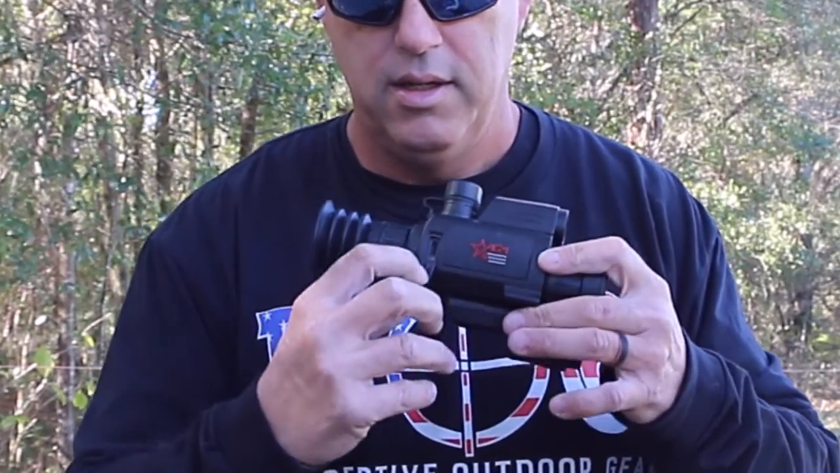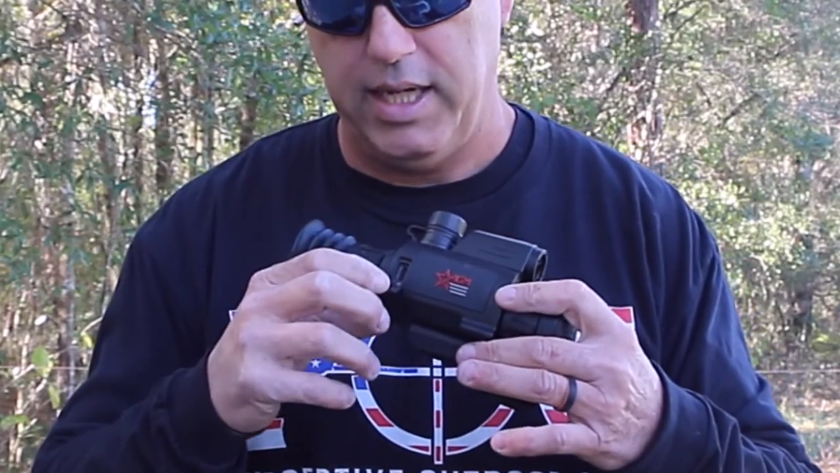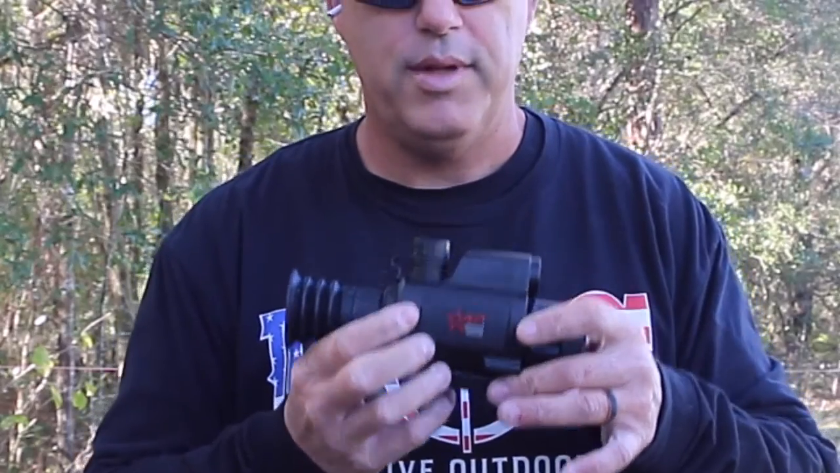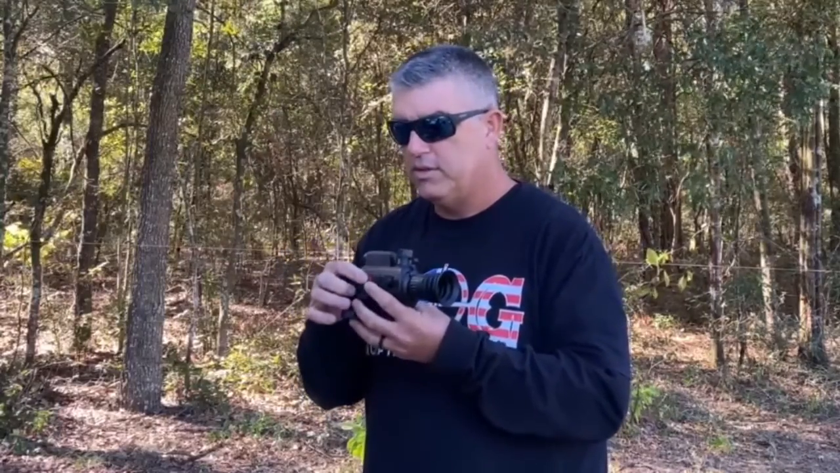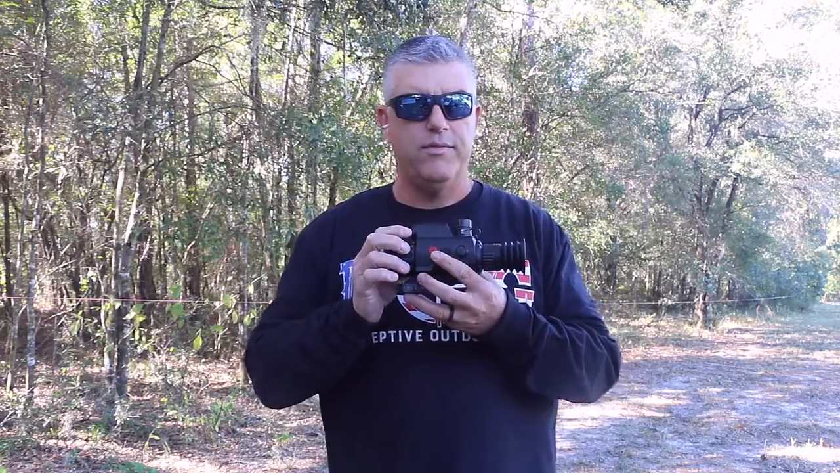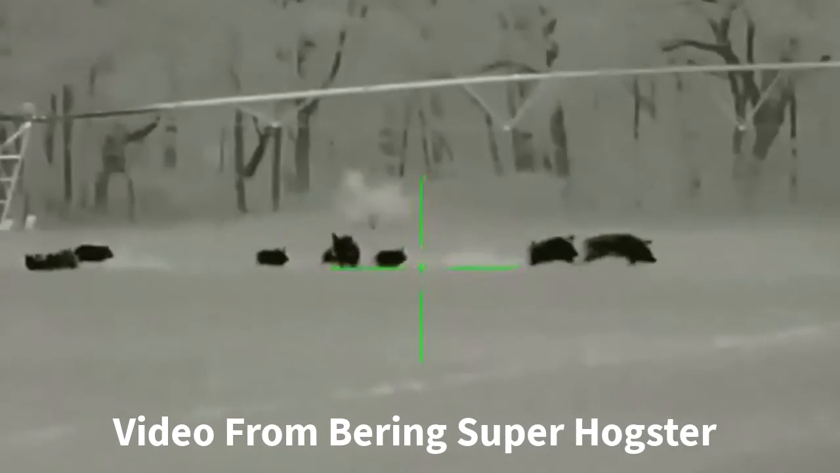It's like the little thing here wasn't really made with the right shape to close properly. So the power button shuts off if you hold it more than 2 seconds. So here's one of the things: when I first got this unit, I had probably one of the best hunts I've ever had. There were 16 pigs in the field.